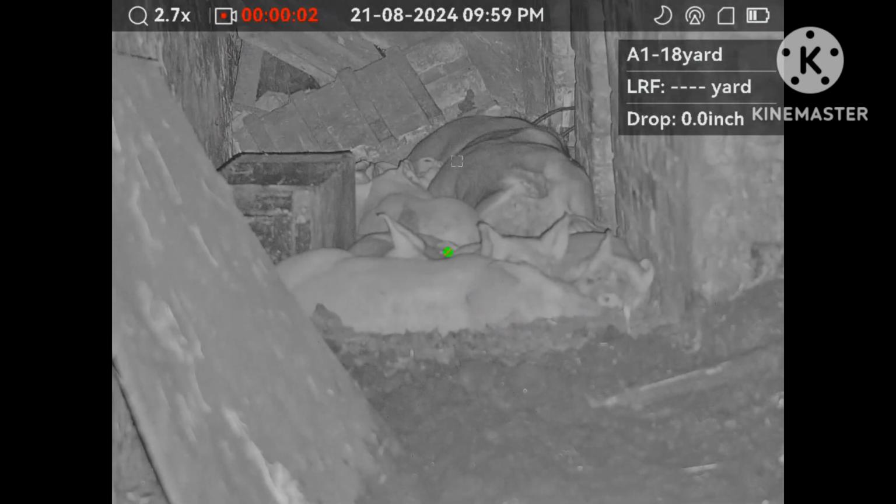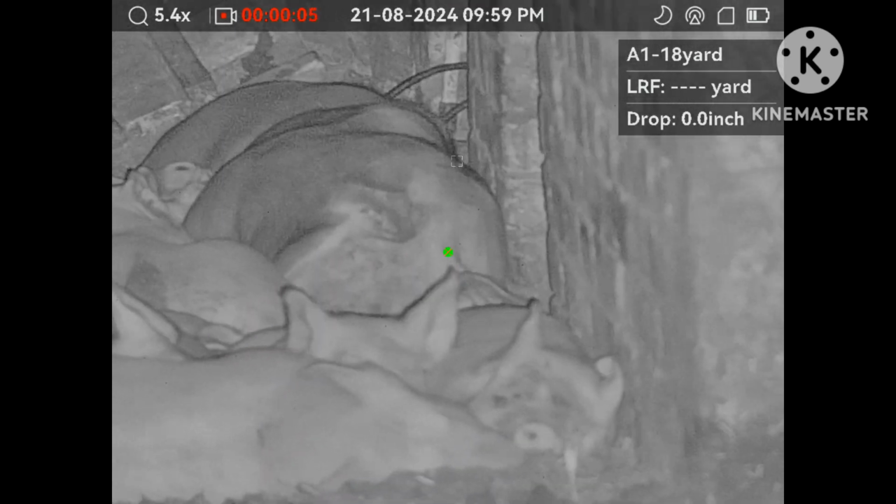Once again, just another little clip to highlight the clarity on the lower magnification.